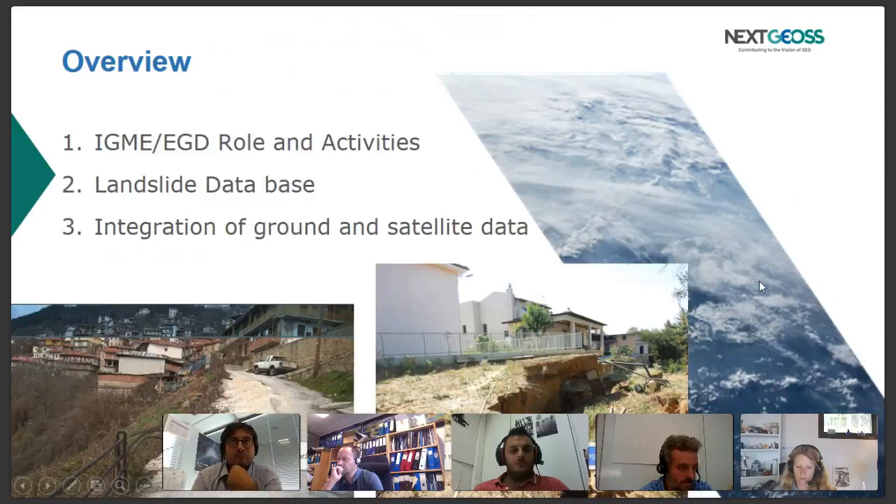Here we can see the pilot area we have selected for this. The blue dots are the landslides that are recorded in the database, while the red ones are from the years 2015 and 2016.